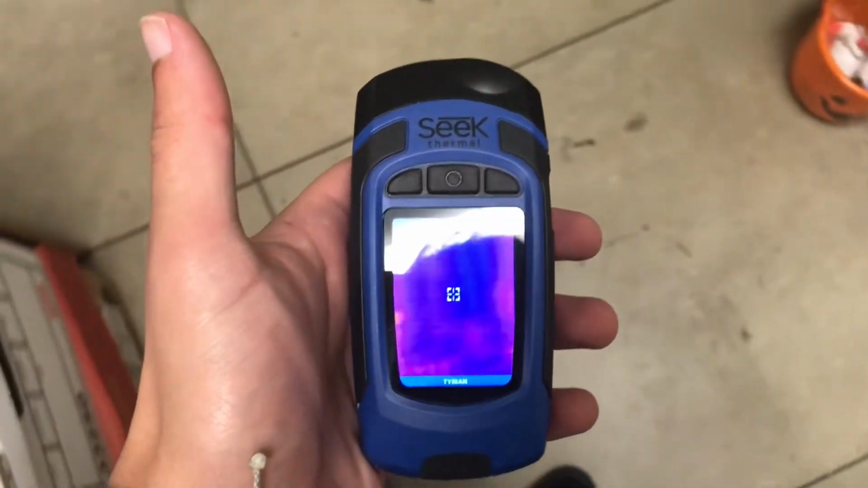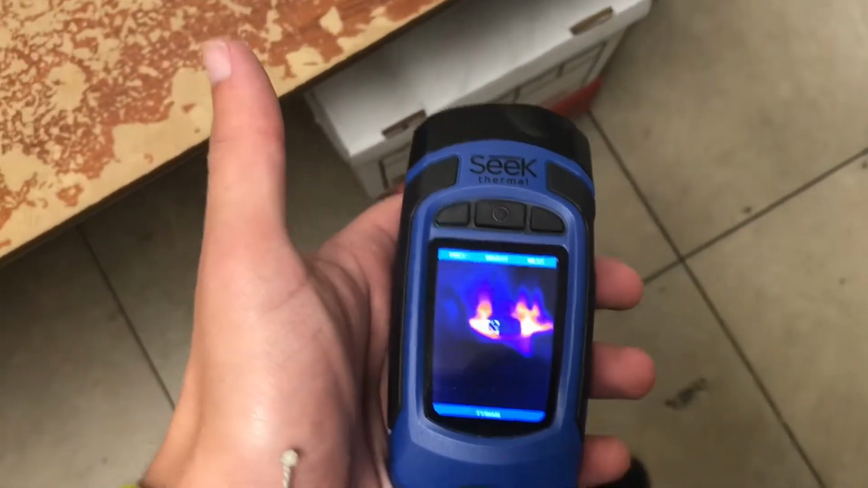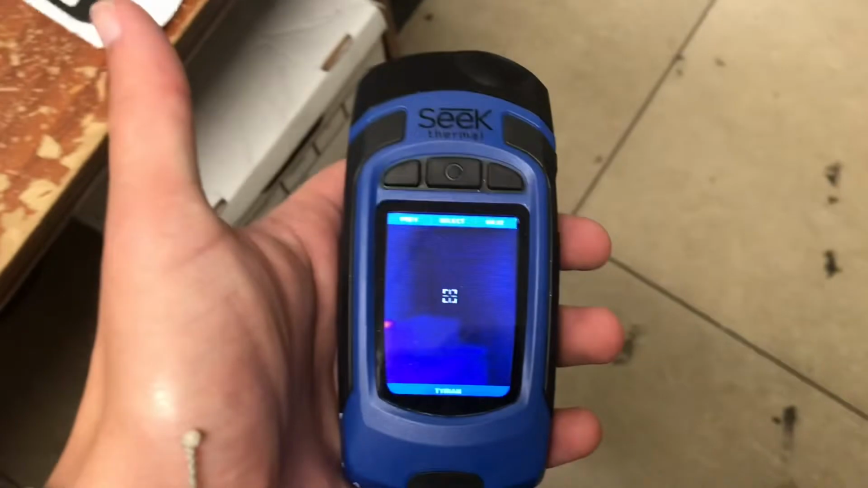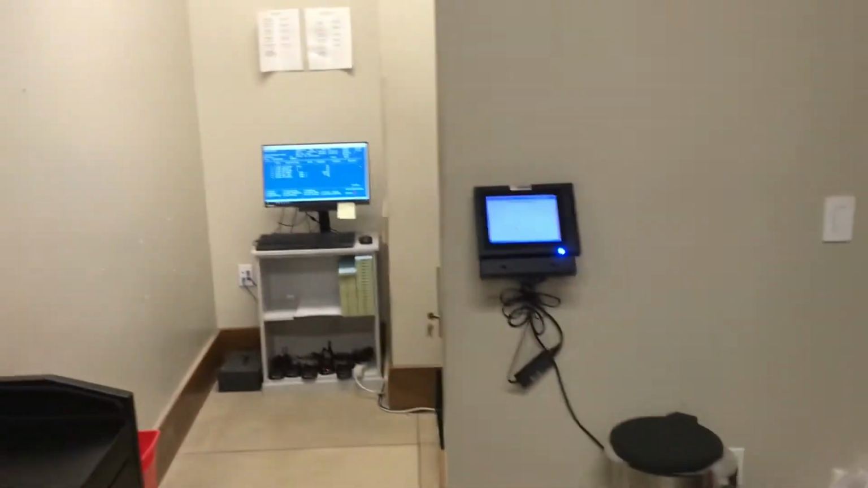Moving on here, we can see how sensitive and able this device is to be able to pick up some small electronics in a room here. In the back there we have a computer, and here some walkie-talkies that are charging. Quite a bit of detail is able to be made out just simply looking through the device, but we'll see shortly that the Pro definitely brings out a lot more detail when looking simply through the viewfinder of the device.